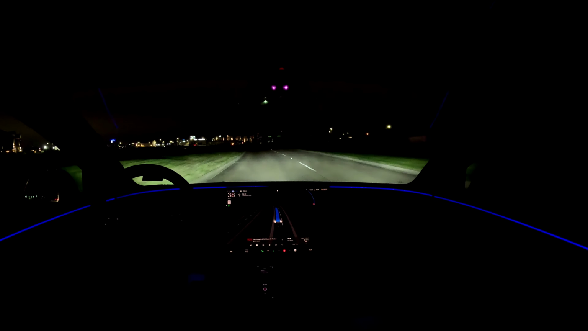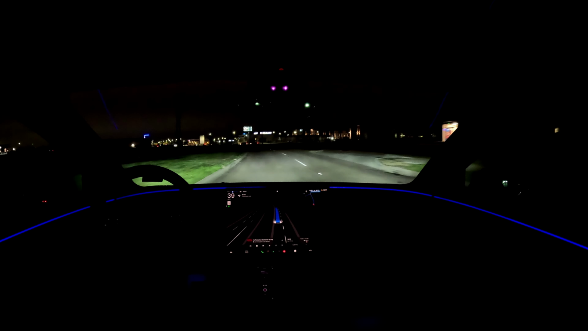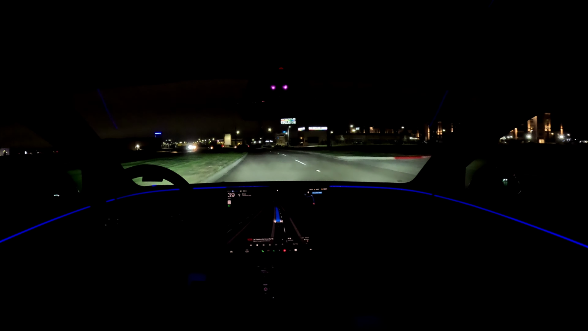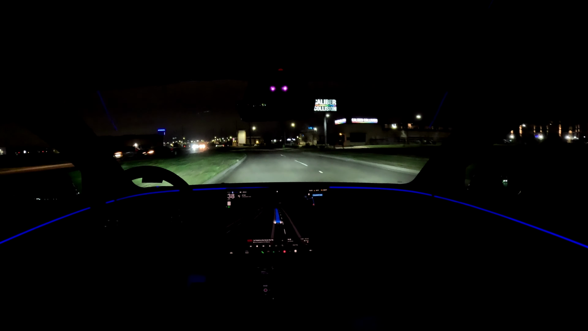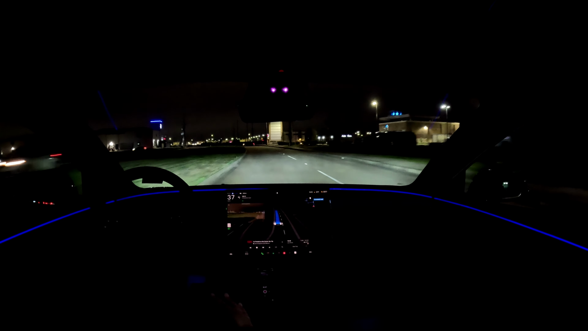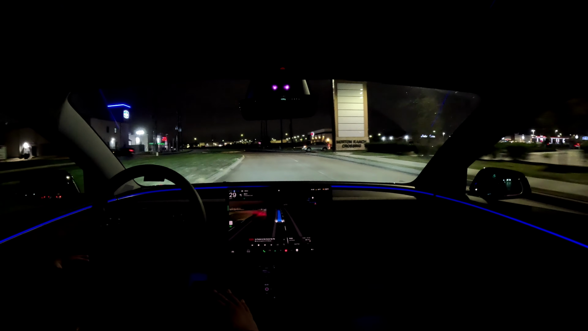But our AI student driver is handling this ridiculous set of roads in the dark. The attention monitoring system, which I think has been applauded by various members of the X community, I haven't had to be dinged just yet, and it's absolutely dark.